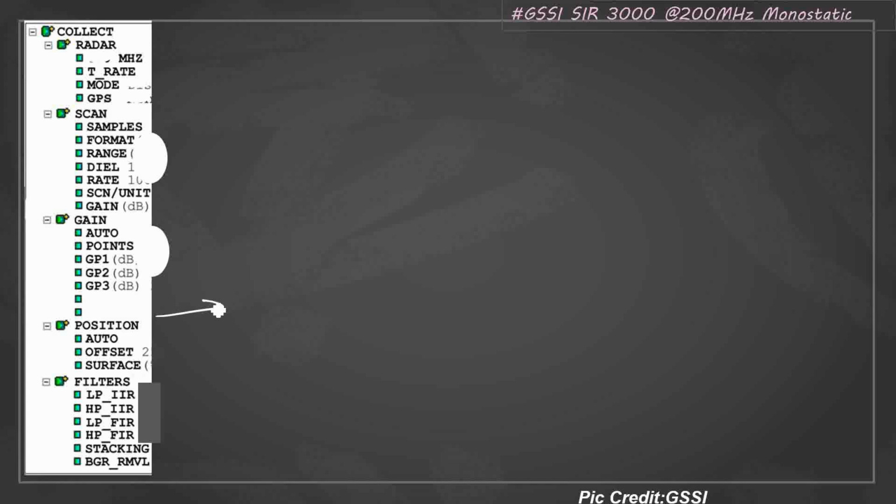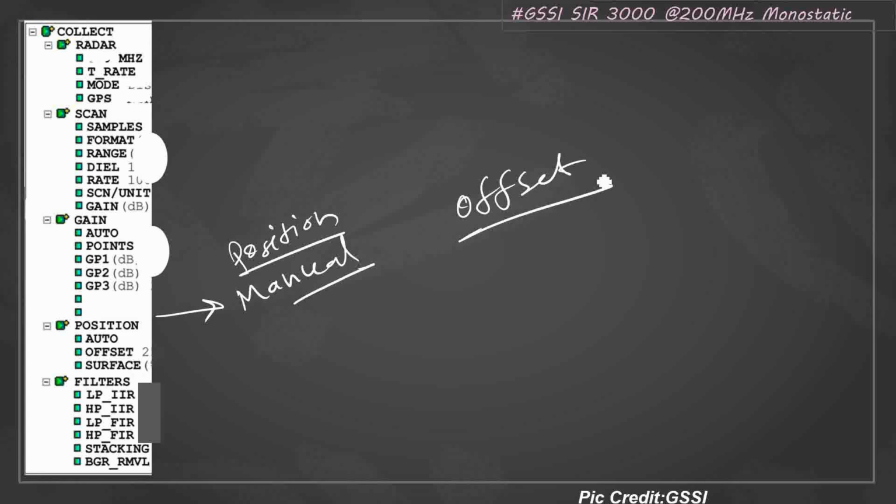The next menu is position. In position, you can see auto, offset, or surface. In the auto position, I'll suggest doing that in manual. The position should be in manual, and you have to understand what you mean by offset and what you mean by surface. Offset is an internal system parameter that basically describes the time lag in triggering the pulse inside the control unit.